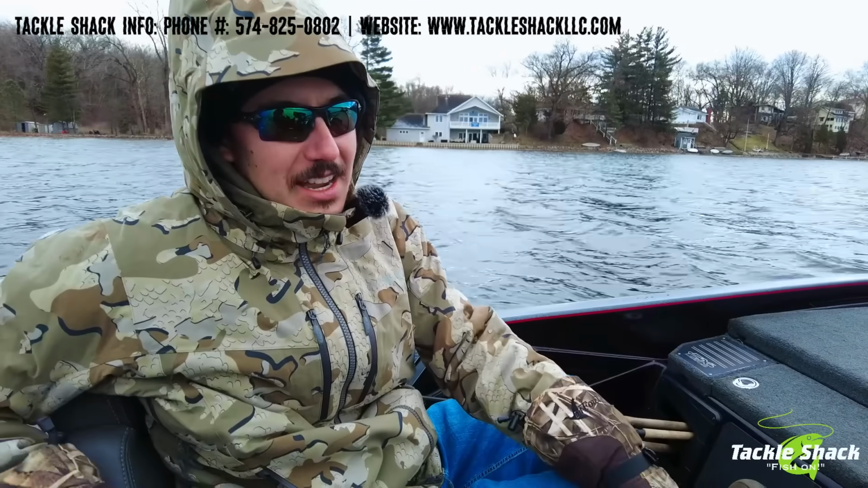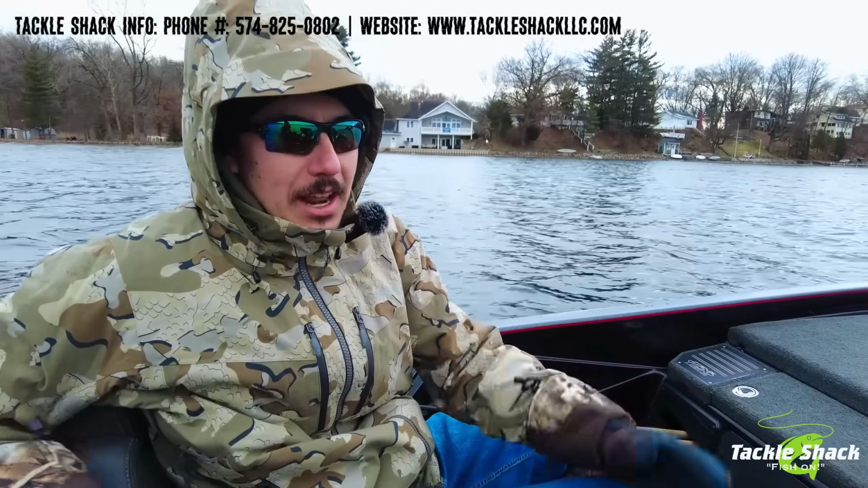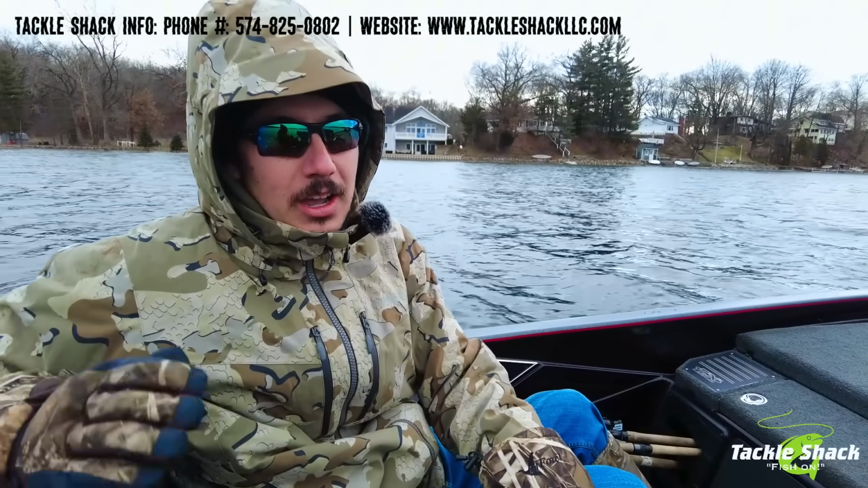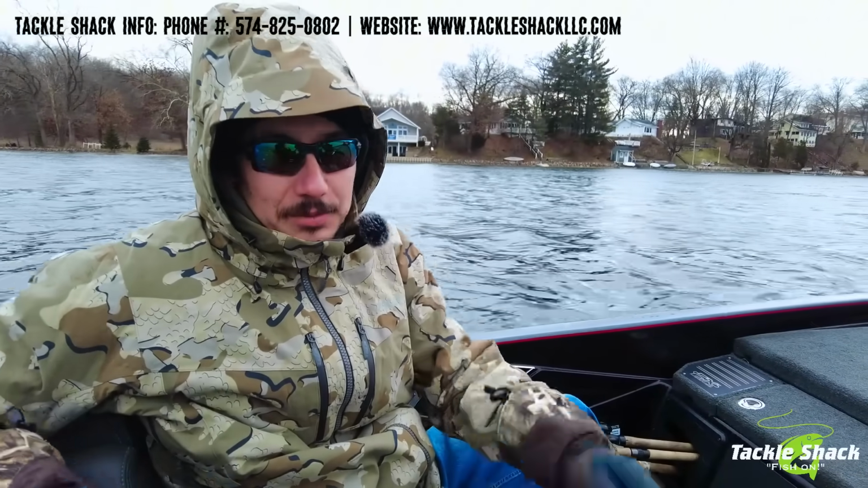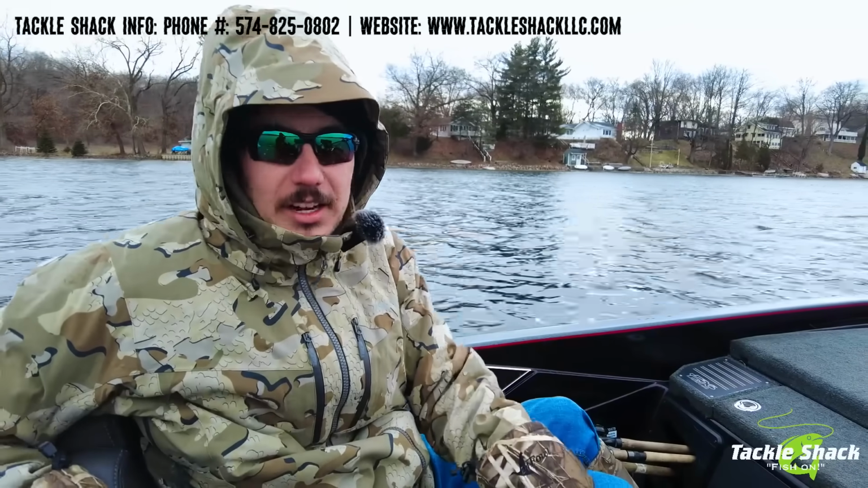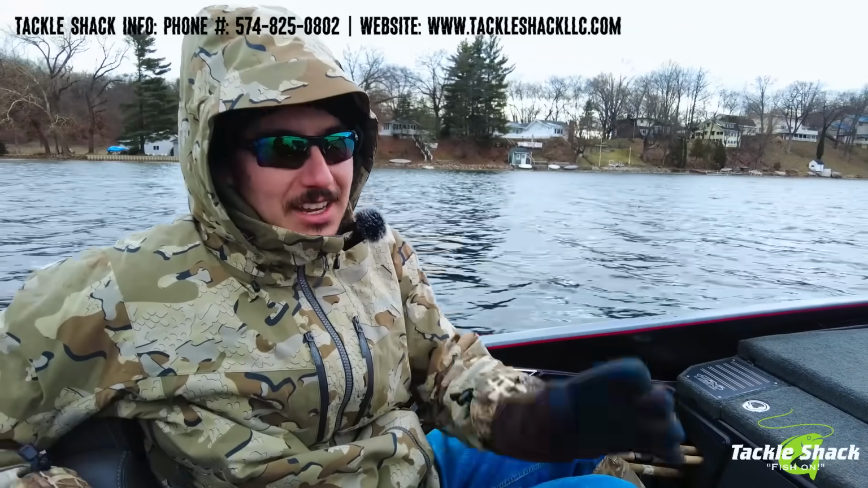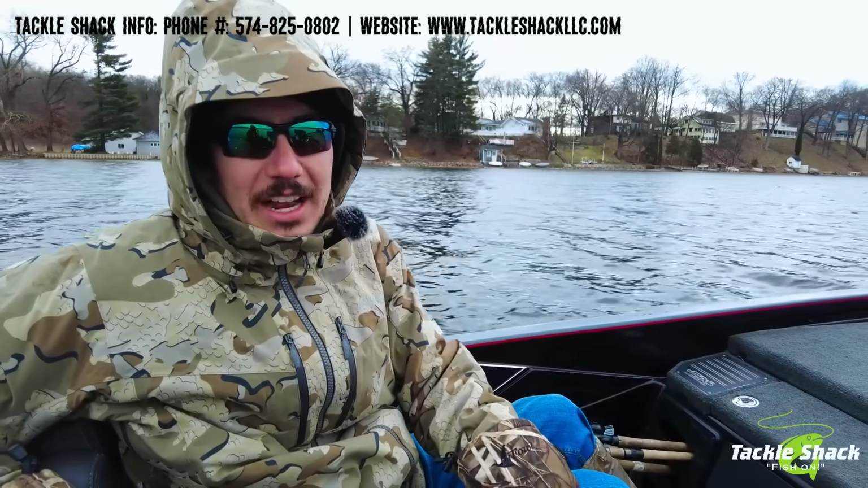I know you guys know most of the general facts about it, but as far as a breakdown, I want to see some fish that I know on one of these lakes that I'm familiar with. What does it actually look like side by side? So here at the Tackle Shack, we're going to give it to you today. We're willing to brave the weather for you guys, give you that honest breakdown before the ice rolls in.